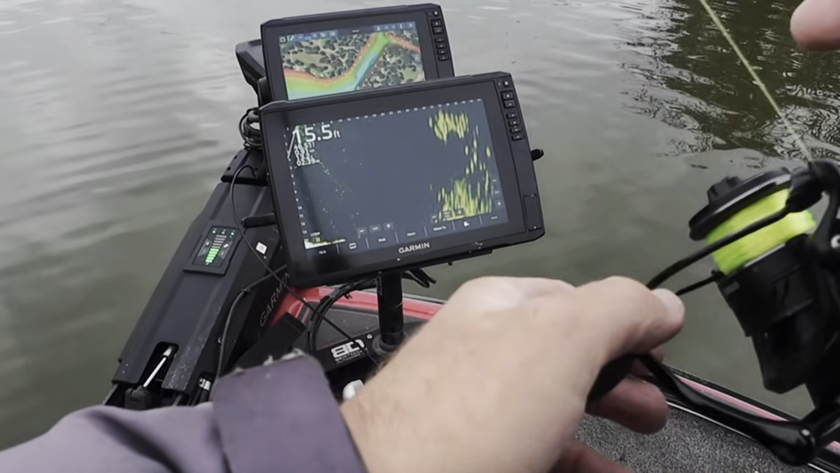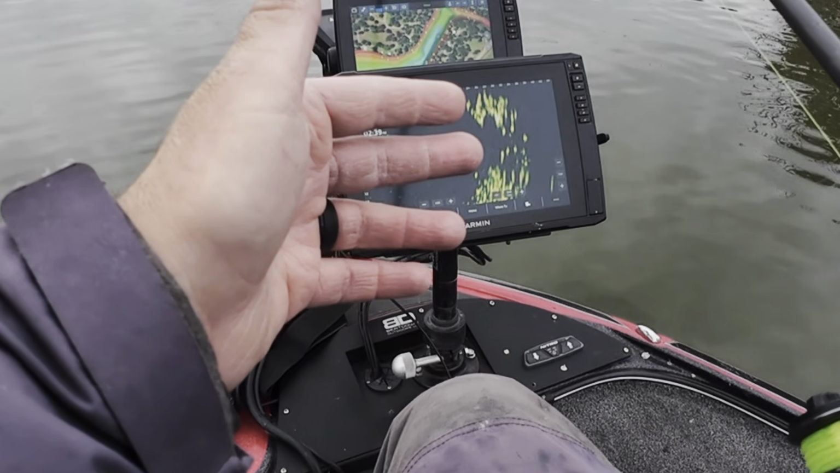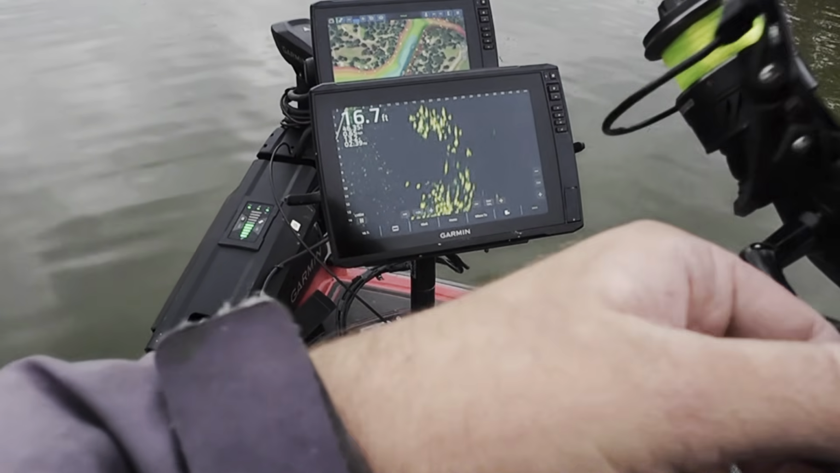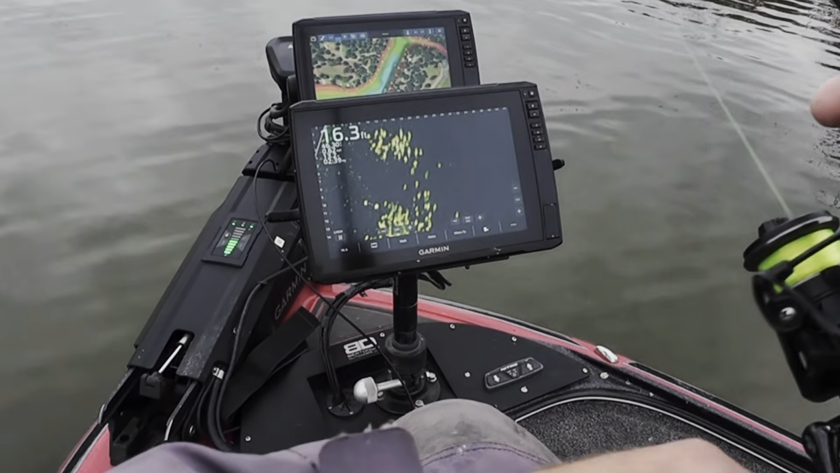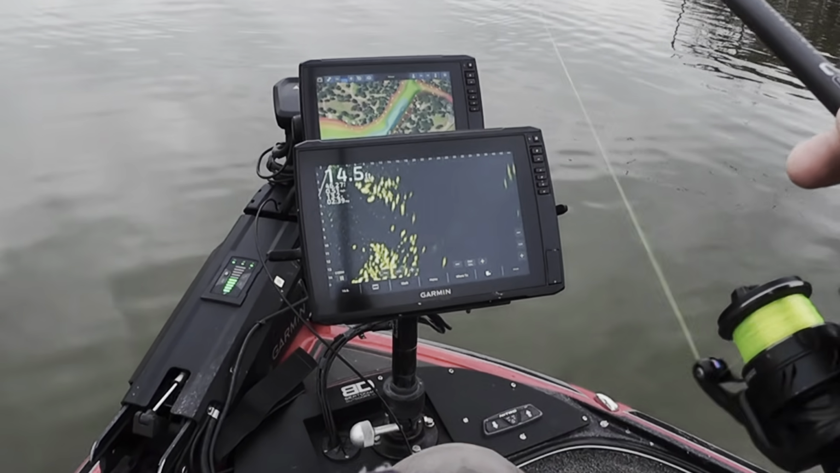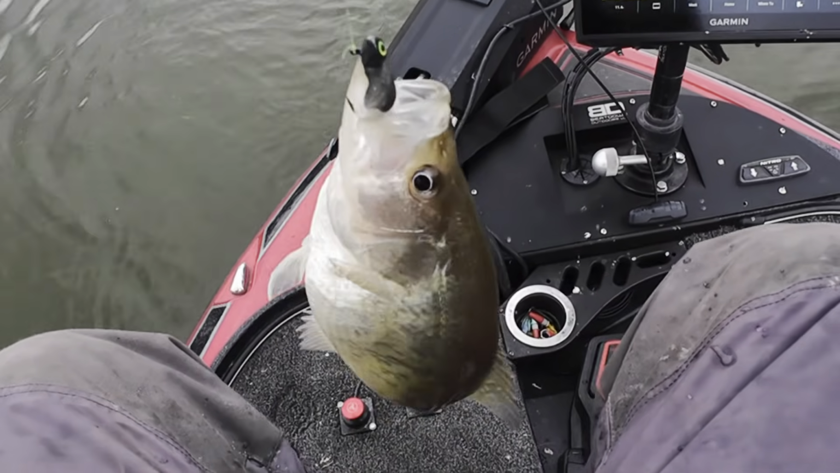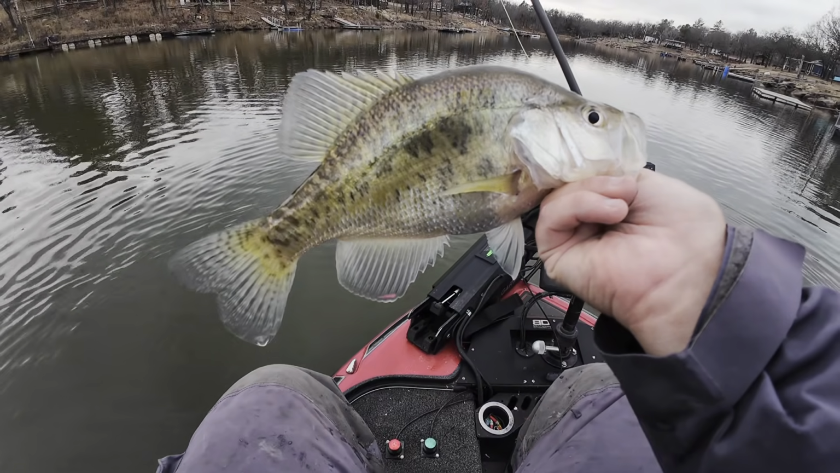Looks like we got some life out here. I see some bigger objects out here that could possibly be bass suspended underneath them, shad up high, I think. So we're going to cast out there. We're going to find out. Good cast. I see a pretty good one suspended. Oh yeah, here we go. Getting close. Right there. That was great. Fish on. I'll be darned, it's crappie. Pretty decent one too. That is not what I thought that was. But I'll take it. First fish, first cast.